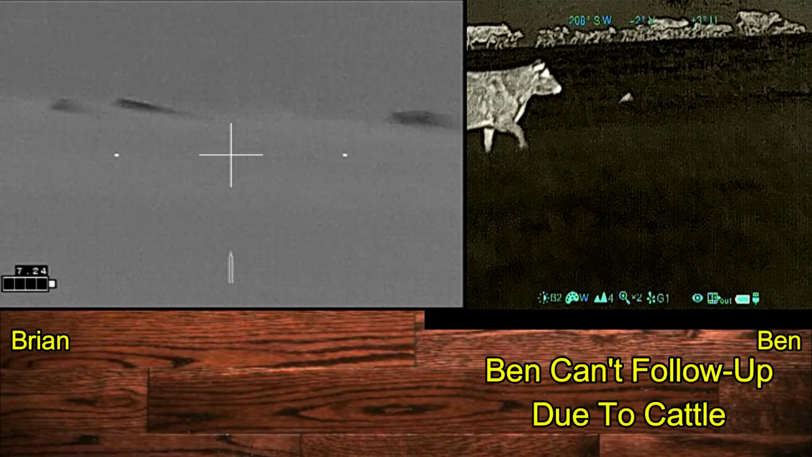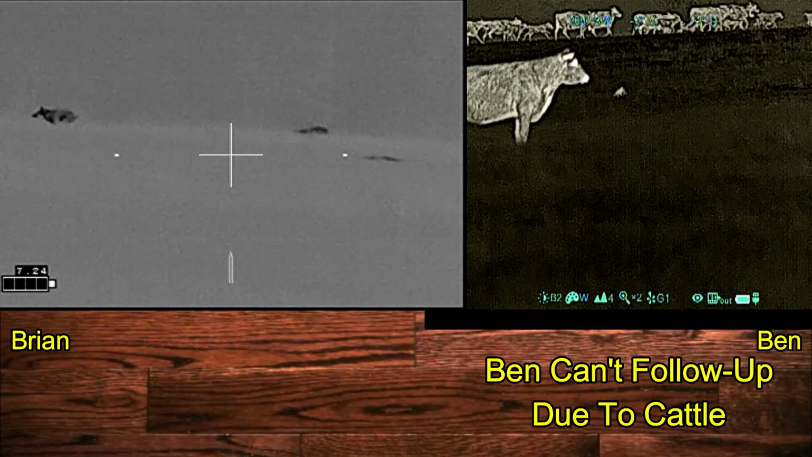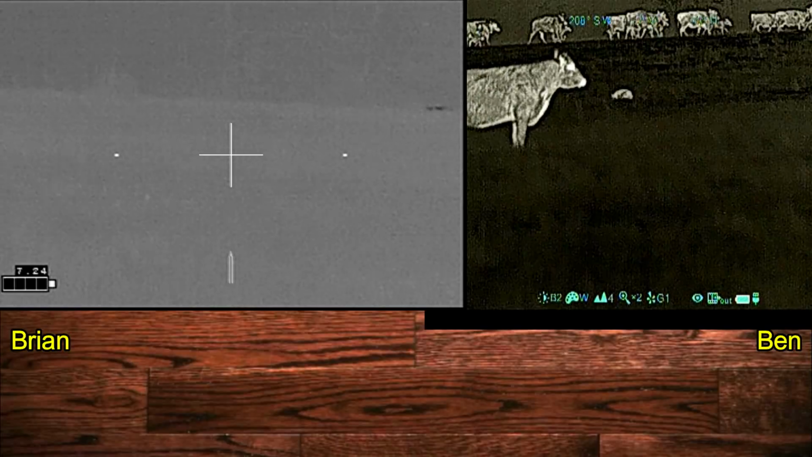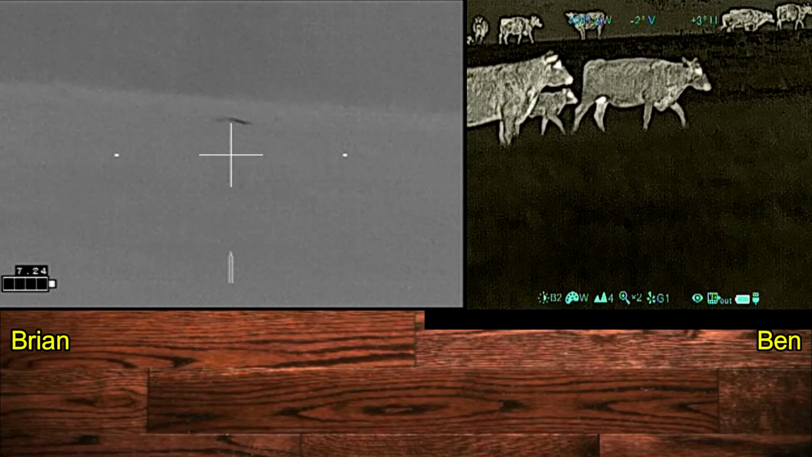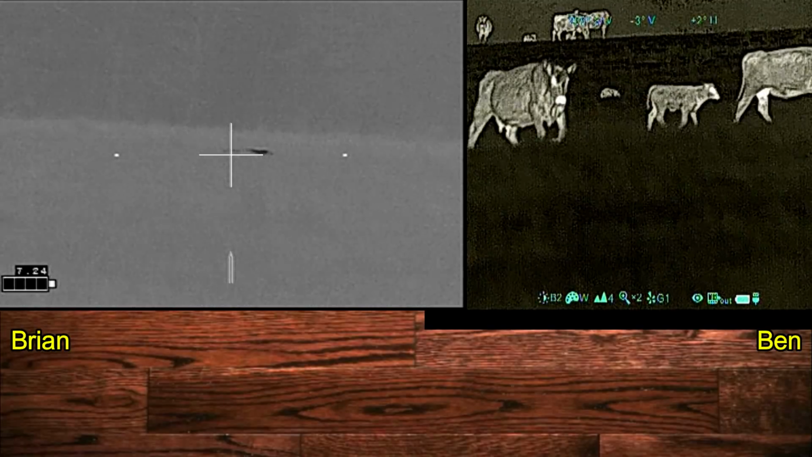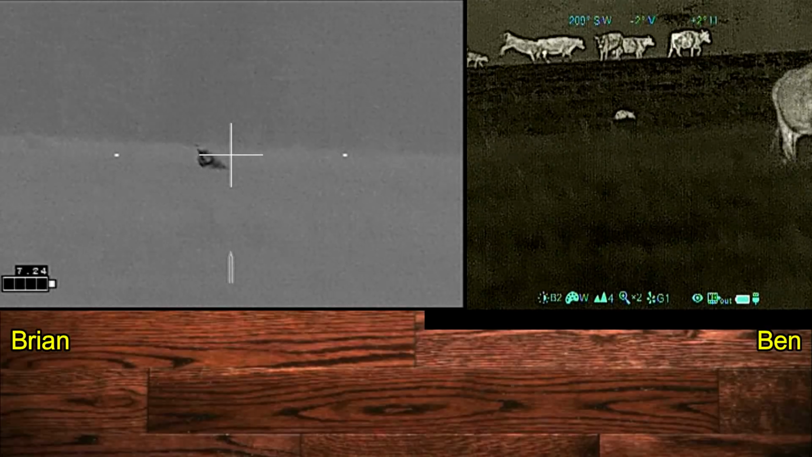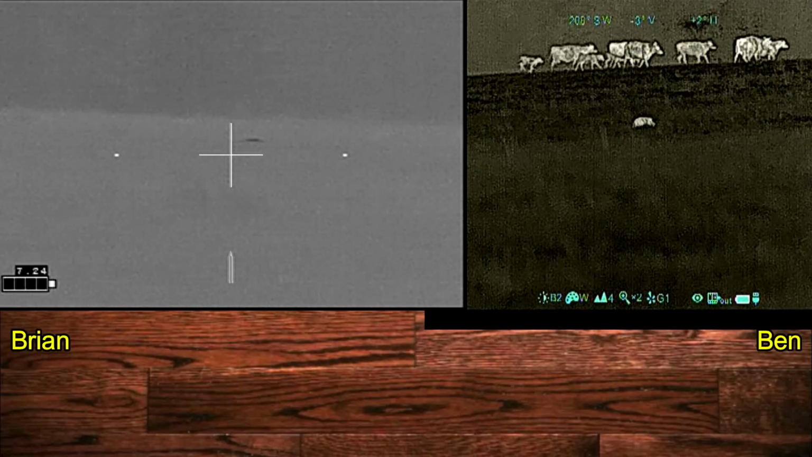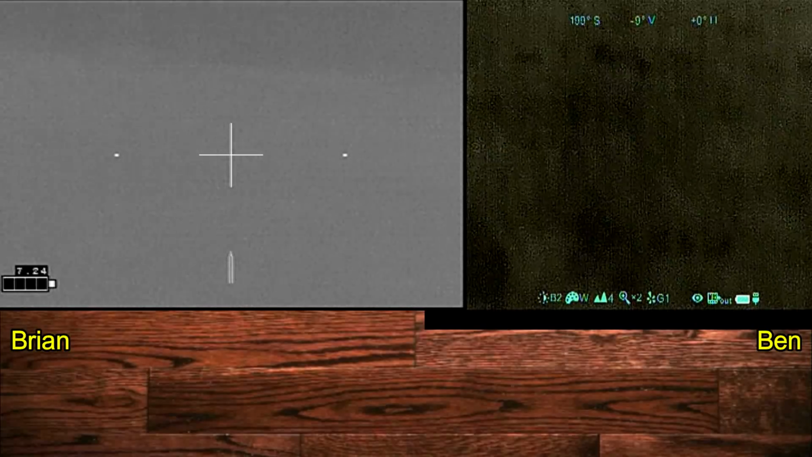Keep going, I'm watching mine. They're going at the tree. Got any more coming? I'm still on mine. I don't want to lose it. My original. Oop, cattle behind me.